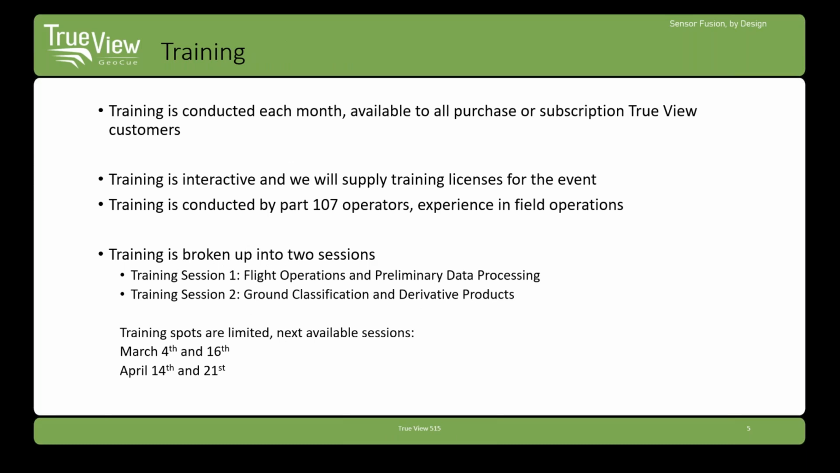At GeoCue, we offer virtual training sessions each month for our customers. We break up the training into 2 sessions. The first day covering pre-flight and mission planning all the way through colorization of the point cloud. The second day covers topics like classification and exporting a DIM. I've shared the upcoming dates on this slide. Please let us know if you need to reserve a spot.